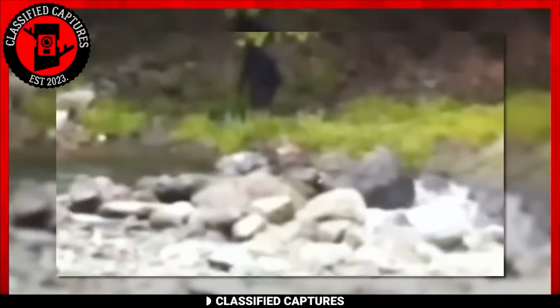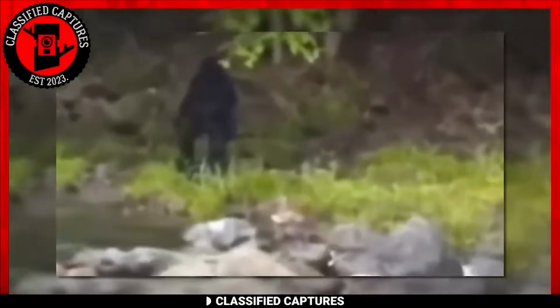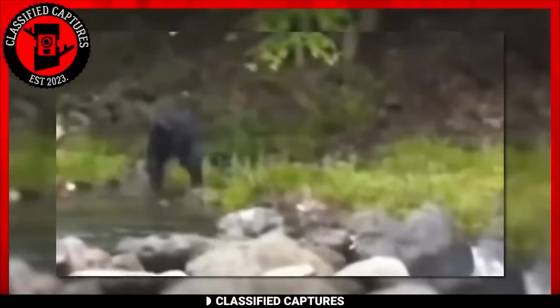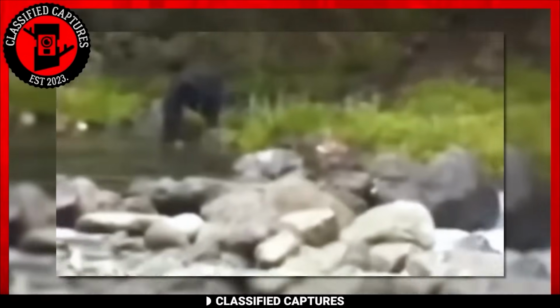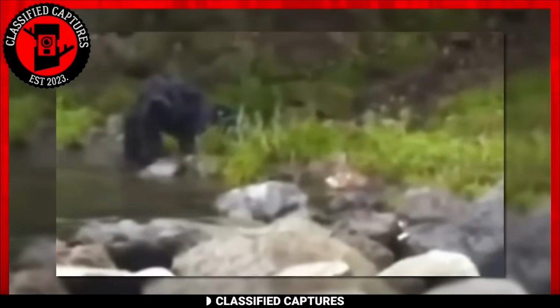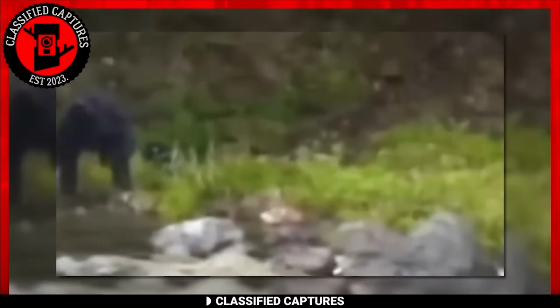Next, we have odd footage of a creature I believe you may recognize. Have a look. What do you reckon that is? Well, at first glance, you may think it's a gorilla because of its fur and muscles, but in a second, your mind might correct and remind you that gorillas don't walk upright.